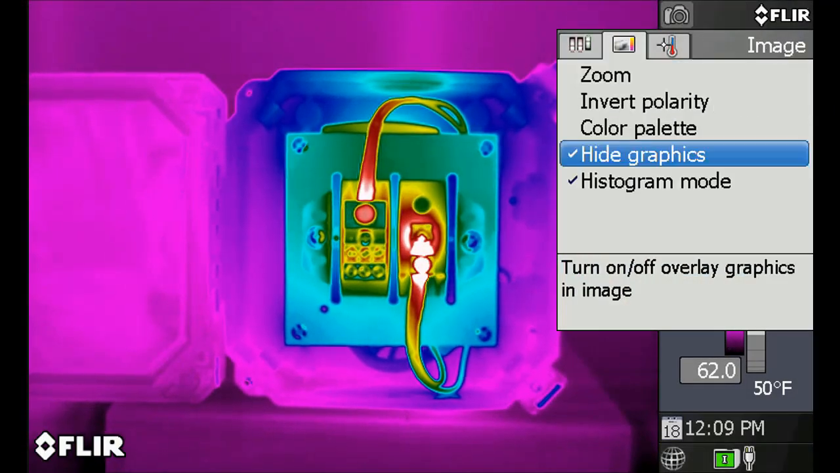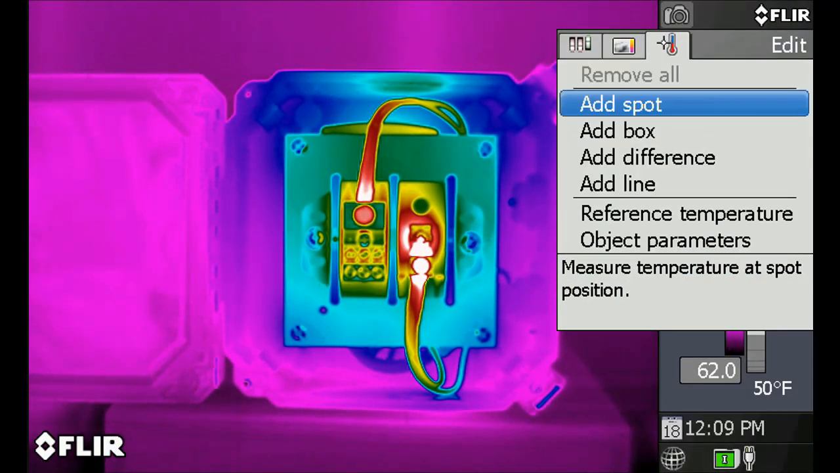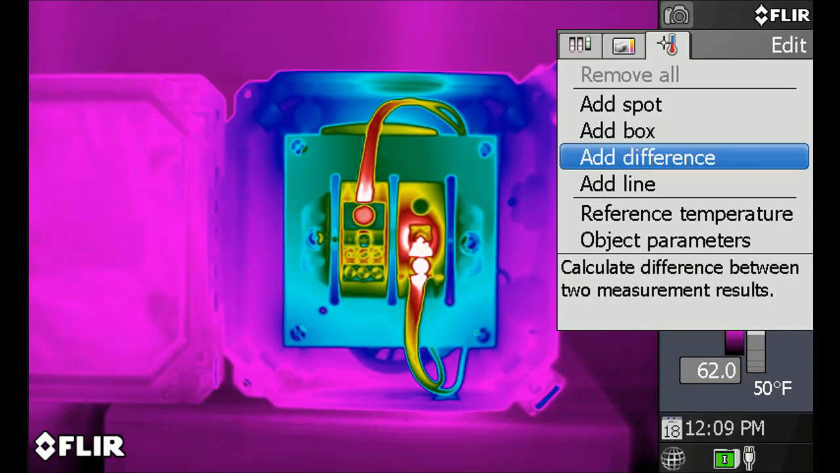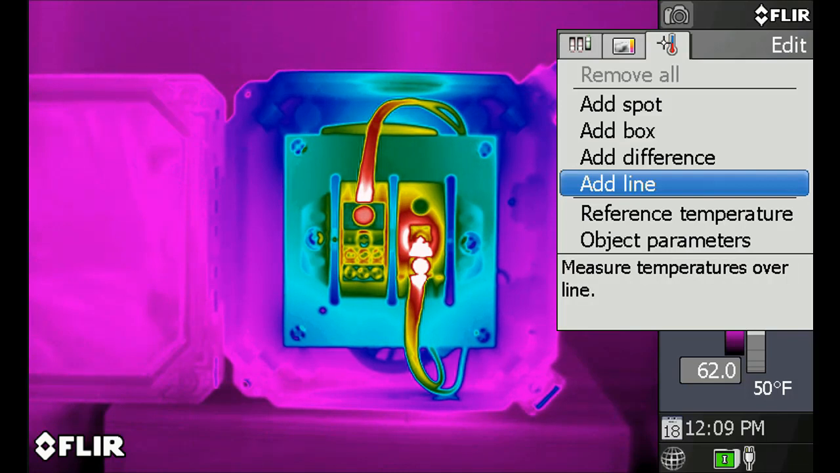If you ever need to measure the temperature of a surface, this GF series camera, with the exception of the GF300, offers several temperature measurement tools. To access these, press the menu back button here and navigate over to the Edit tab. Here you'll find a temperature spot meter, an area box for recording maximum, minimum, and average temperatures, a delta T function for evaluating temperature differences, and a line profile to analyze temperature variations across a linear path.